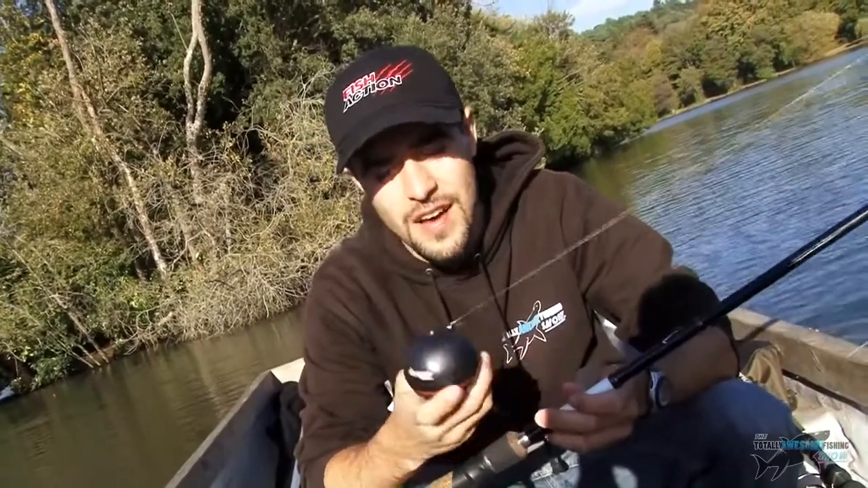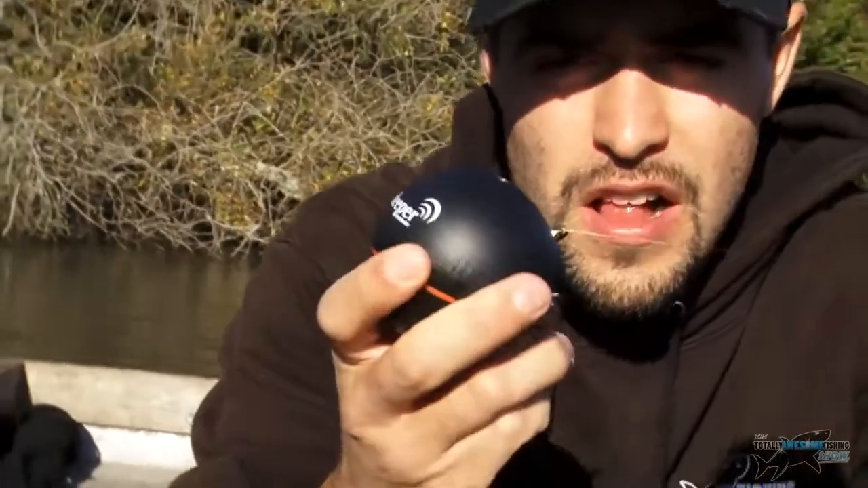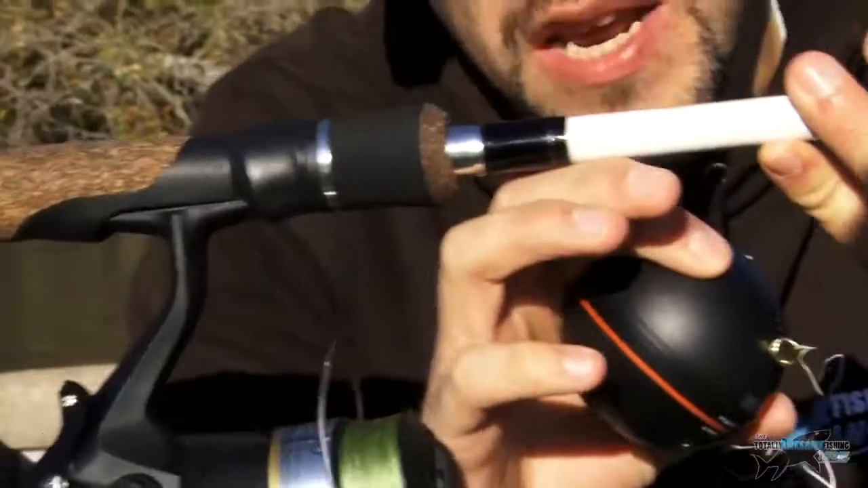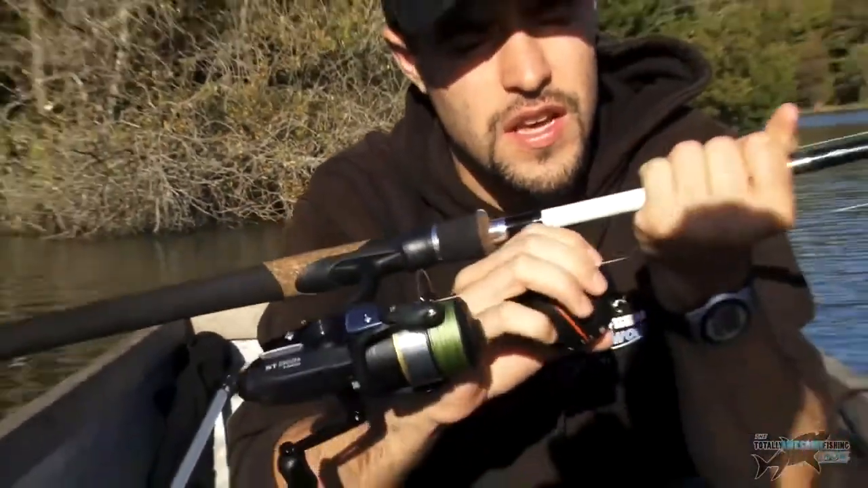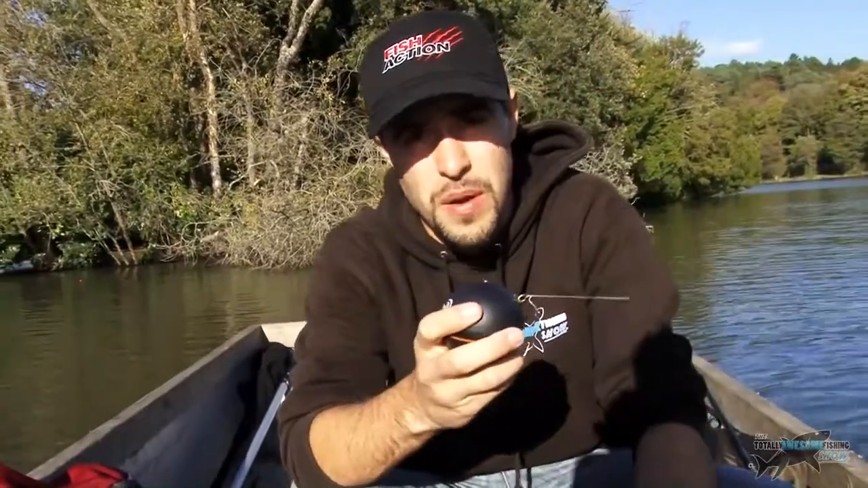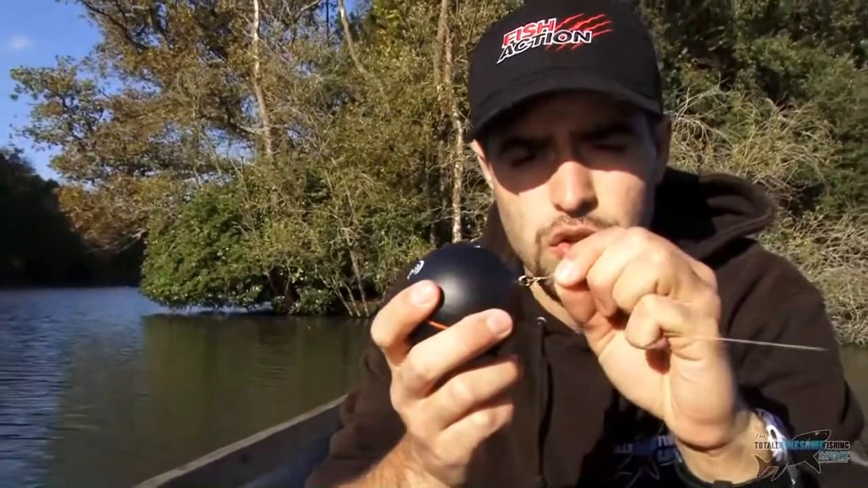Well, I'm down here at Old Berry Hill Lakes, and I'm going to give this little bad boy a go. So I've got it all charged up. I've got 25-pound braid here. It's a spinning rod, but it's a real thick rod. It casts 20 to 50 grams, so it's easily going to cast this. I'm not looking to punch it out miles. 25-pound braid, and I've just done a real strong knot there.